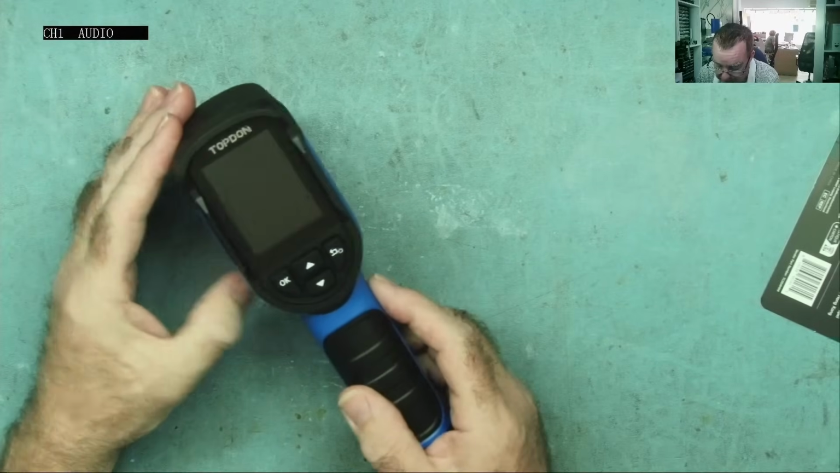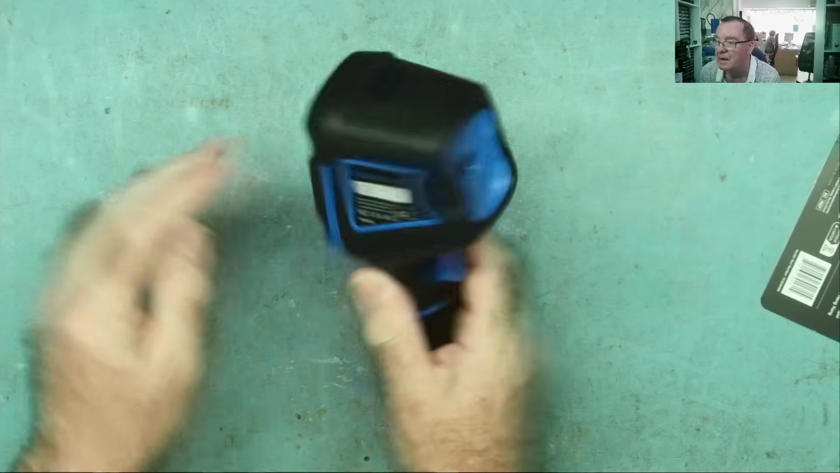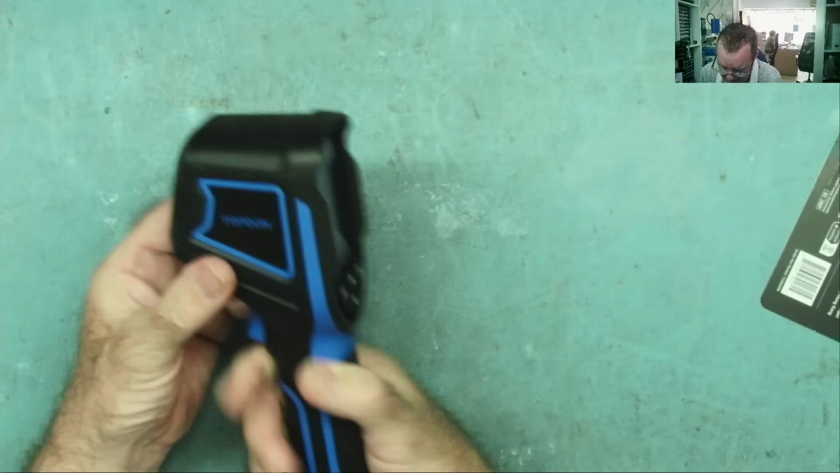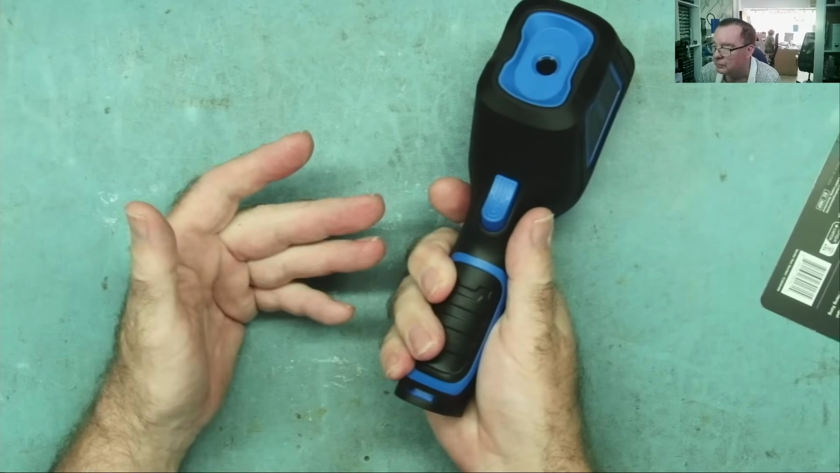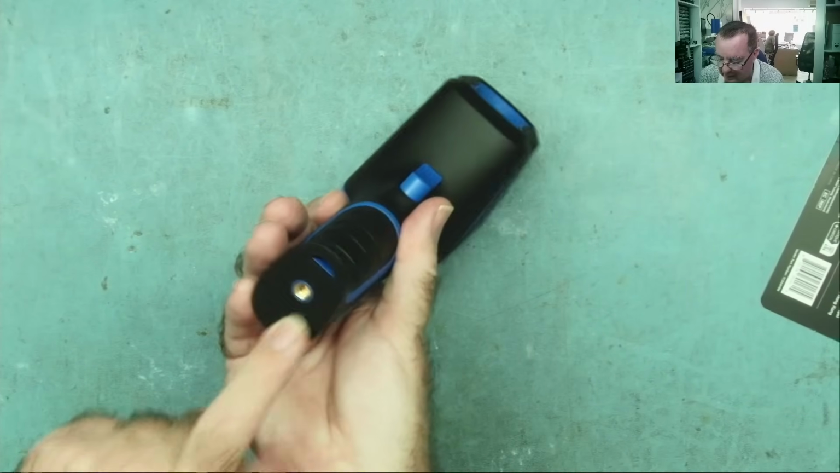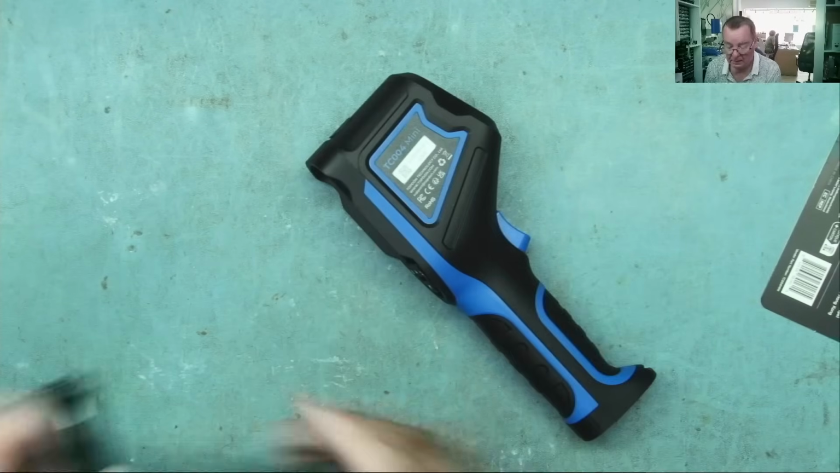Here is our thermal camera then. It doesn't appear to have a screen protector on this one, probably because it's recessed anyway in there. In fact, it's quite nice, so obviously you can't easily scratch the screen. It's a slightly kind of flexible ABS type construction. No doubt this is why it can handle 2 meter falls easily. This has a standard tripod mount, that's also very useful. Just the USB-C there, which is all we need really.